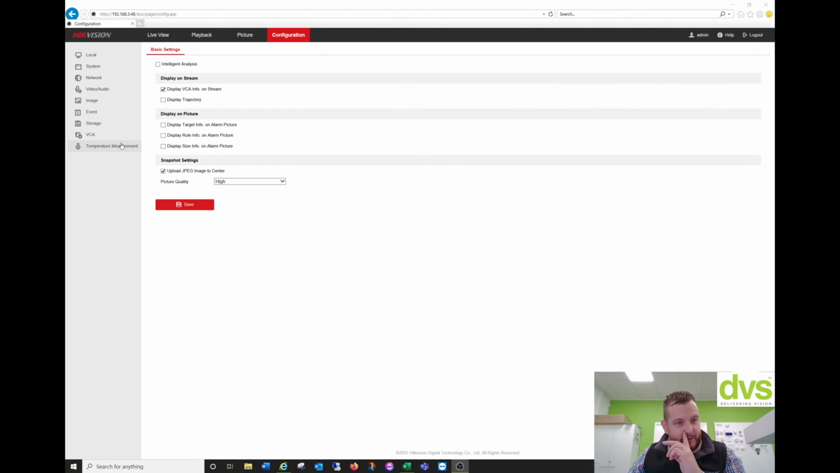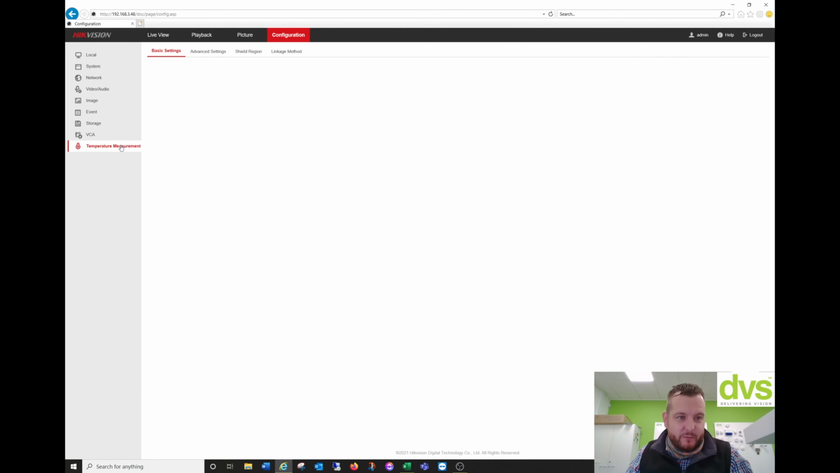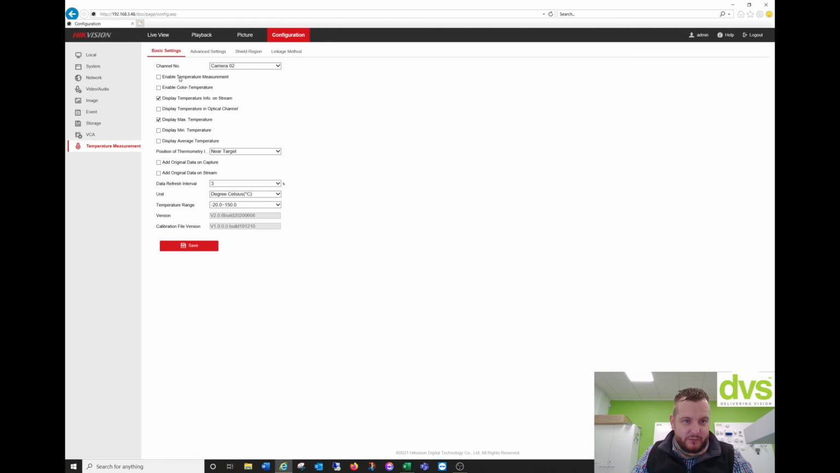before we go on to the final bit of the VCA, we're going to go to temperature measurement first. Very simple to set up. So we're going to enable temperature measurement and enable that color temperature reference and click save. And again, you can display minimum, average temperature and display temperature in optical channel if you want. Yes. So date of refresh is every 3 seconds.